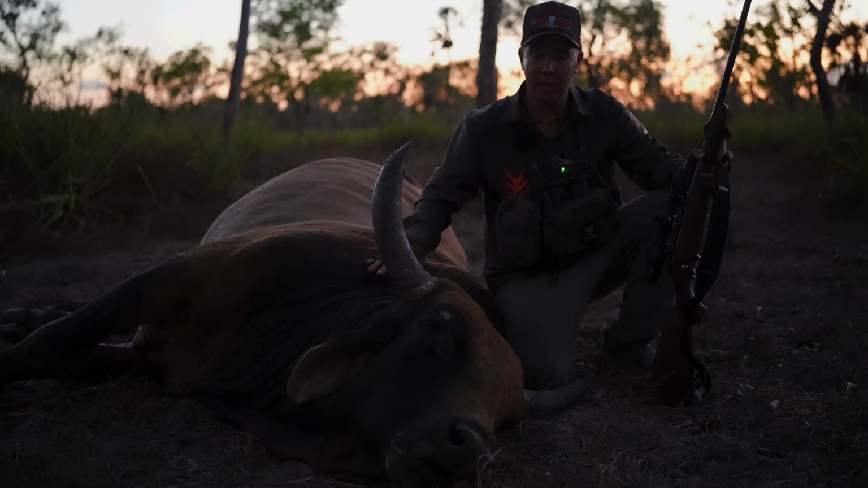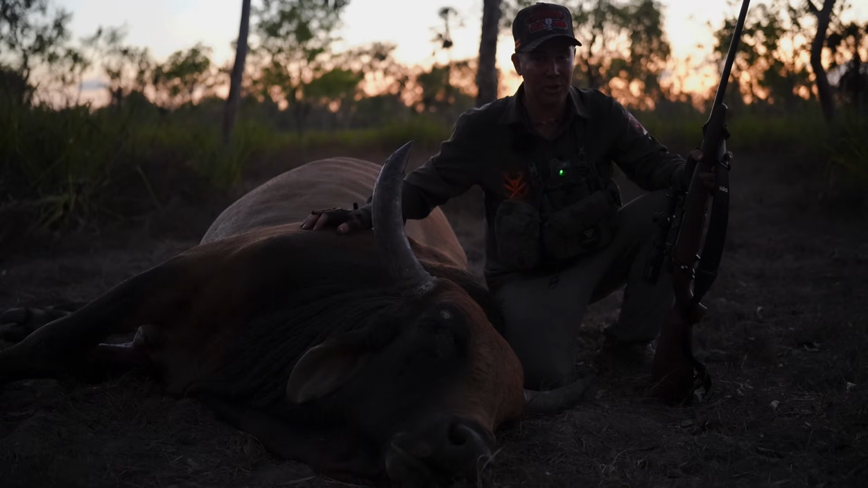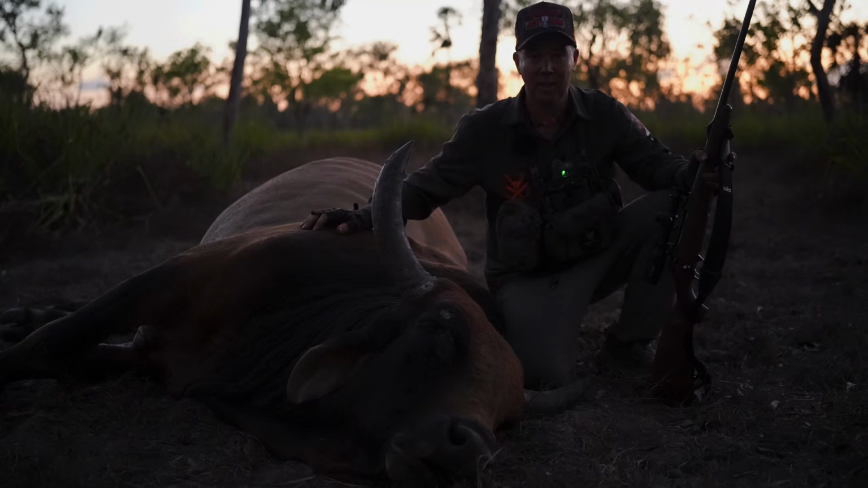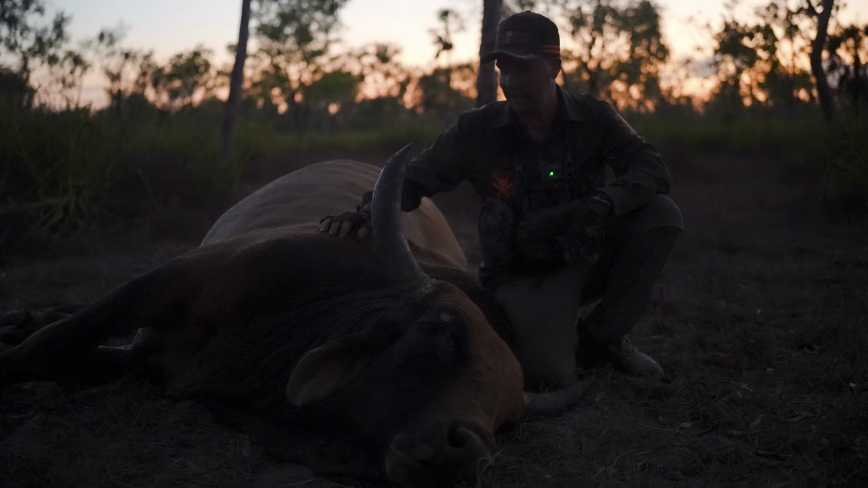I've pumped another round into him and he's gone down into a whole heap of bad bush. As you can see behind me, it is nearly dark as per the first shot. Pretty sure he's down in there, and I think that's where he'll stay. We might get a chance to come out tomorrow and have a look at him, but it wouldn't be safe to go down in there and look for him in this light. So super stoked with that. Fair bit of action in one spot. Happy days. Before it gets dark, we're going to get out of here.